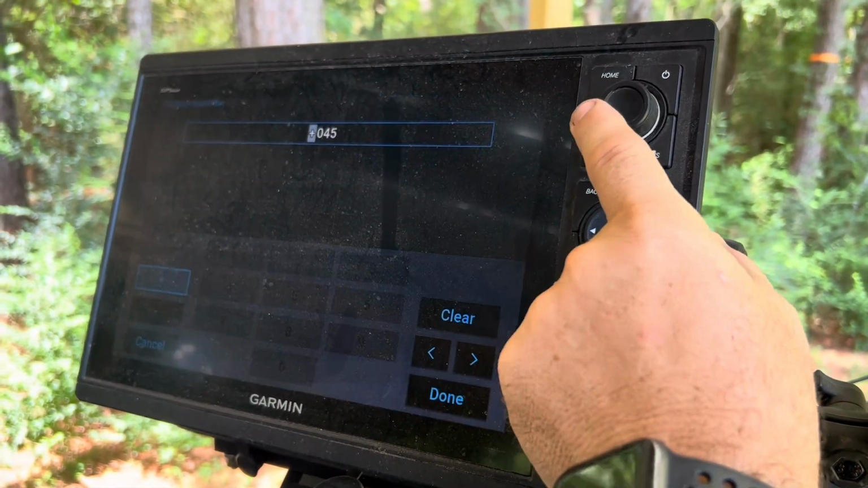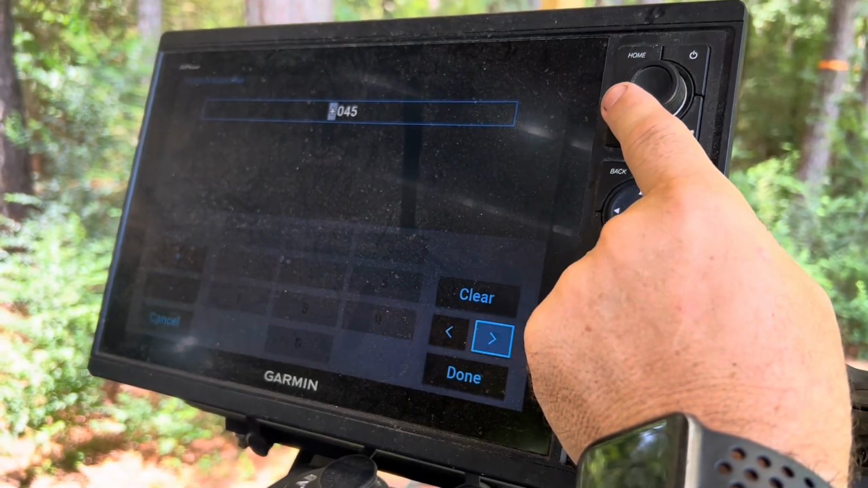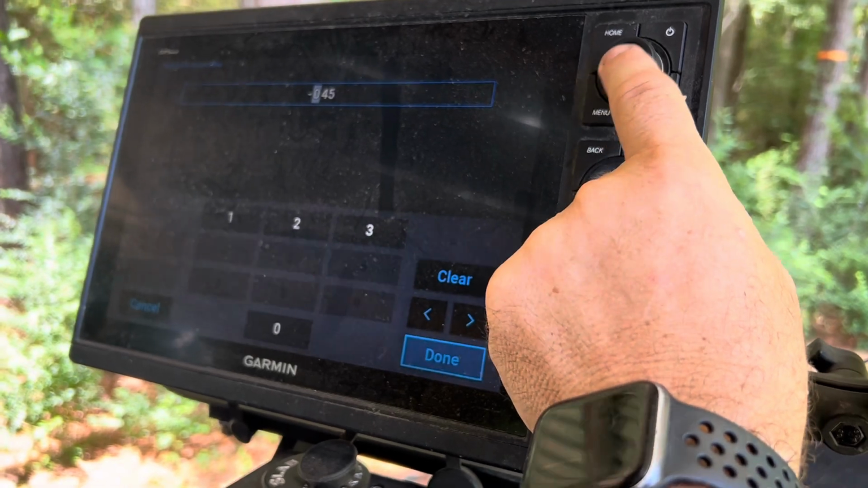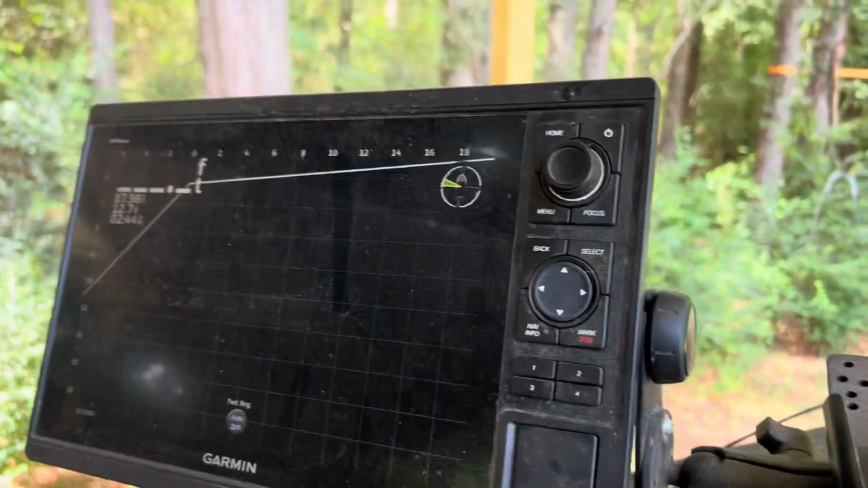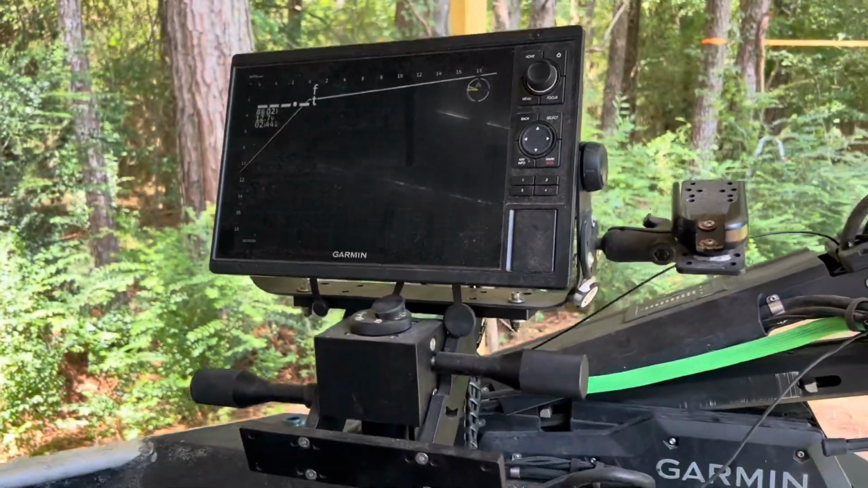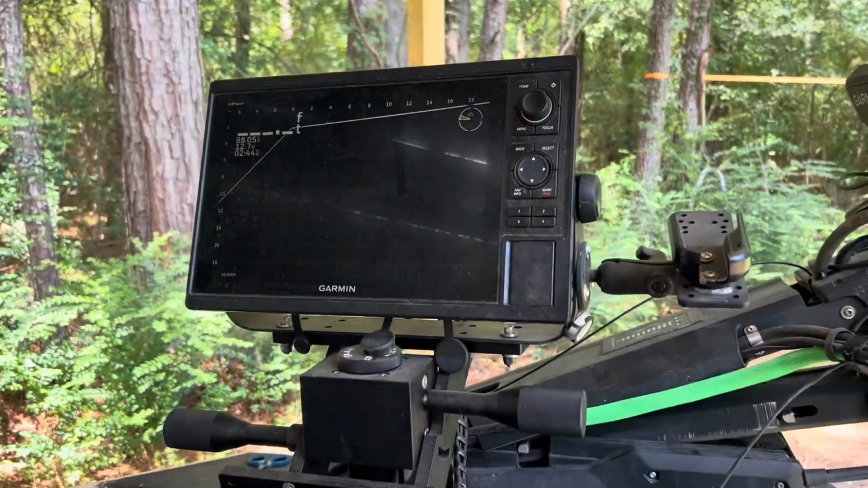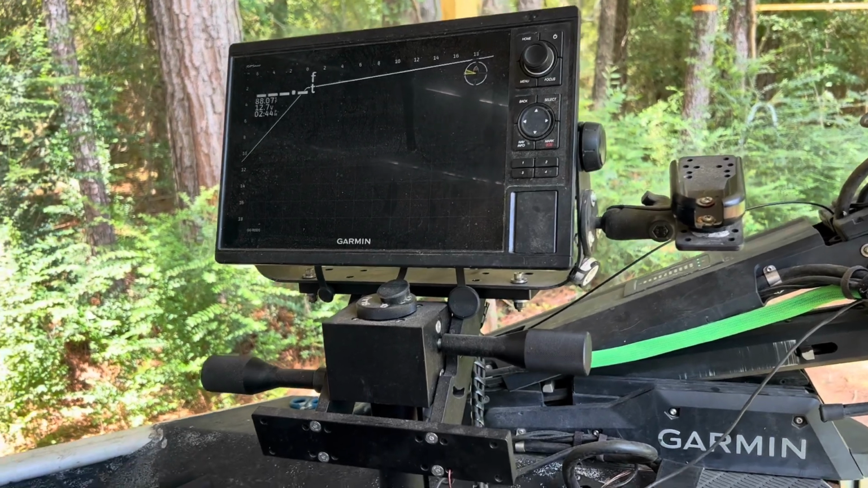And then what I'm going to do is change this. Watch this. I'm going to change it to minus 45 degrees. Now watch what that's going to do. Done. Now we're going to go back. Now see how it's way off to the left? Nothing's changed. I've just changed the alignment. So it allows you to move where that beam is on the screen to perfectly match up with the direction of your trolling motor, whatever that may be.